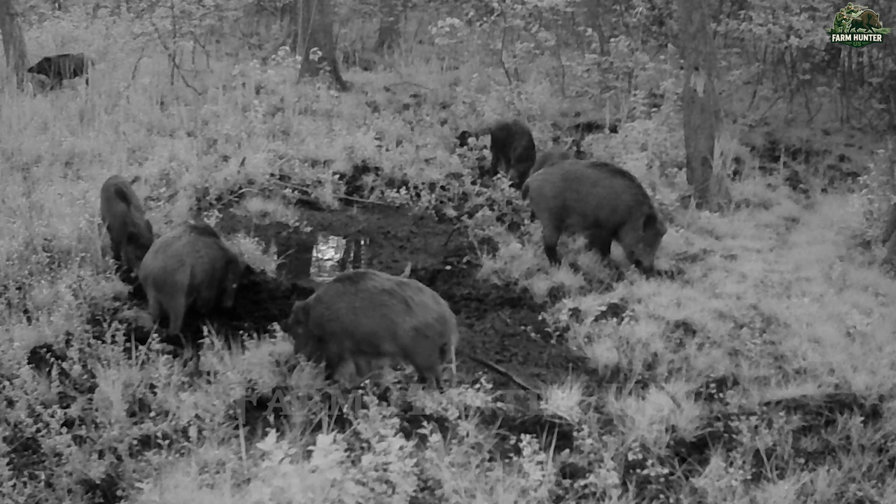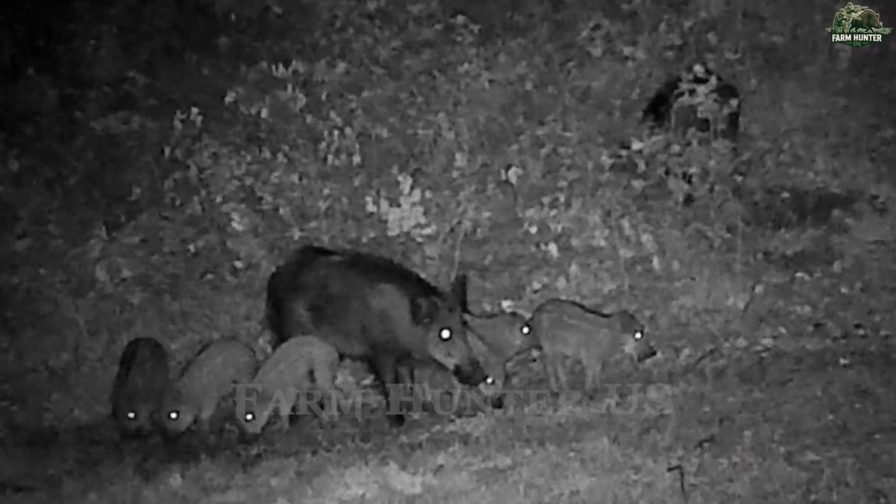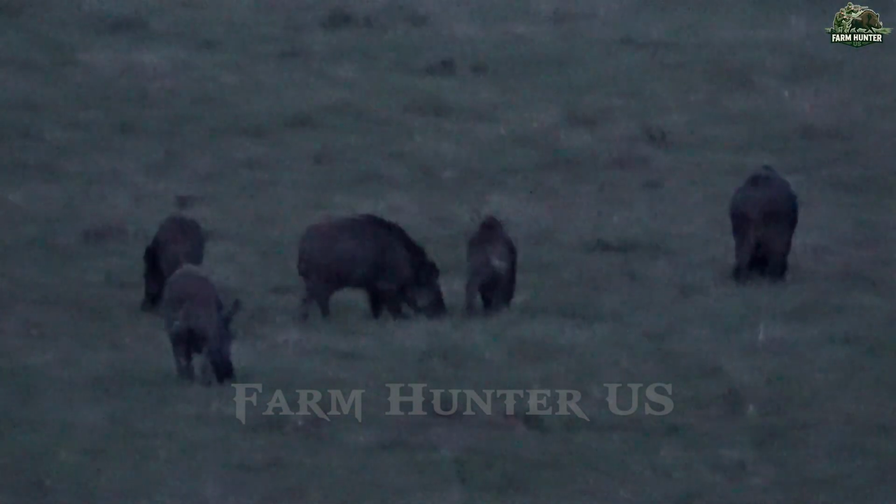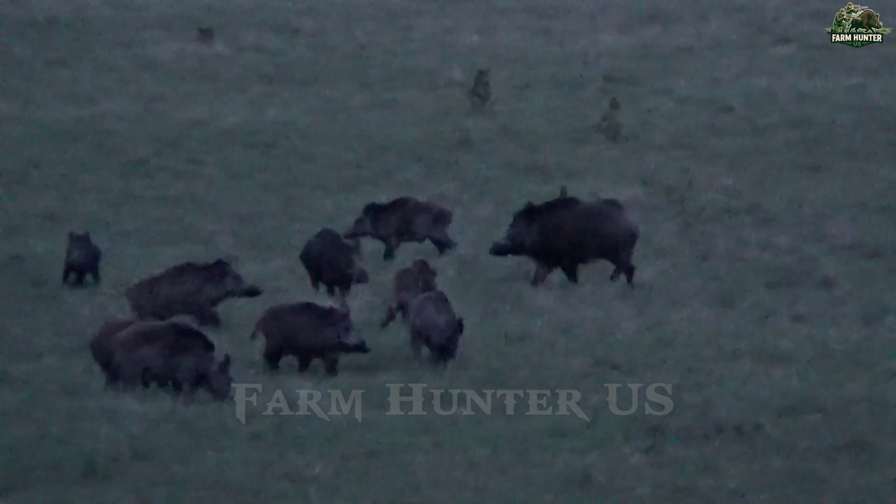California is home to an estimated 400,000 to 500,000 wild pigs, and every year, they cause nearly $1.5 billion in damage to crops, vineyards, and infrastructure across the state. Knowing the scale of their destruction fuels my determination. When night falls, the fight against these invasive animals continues, and I am ready.